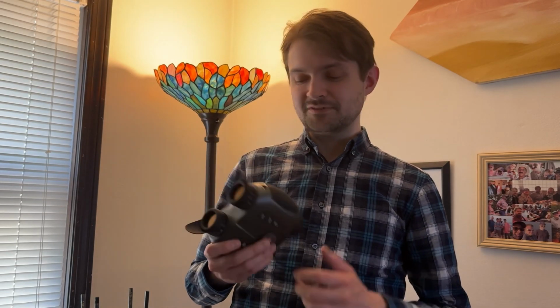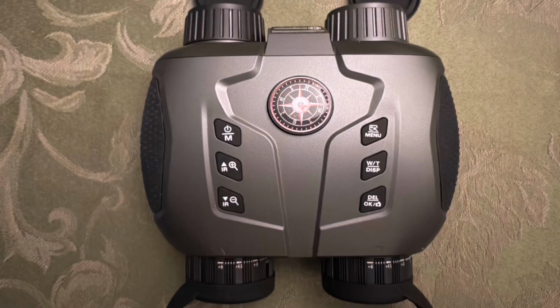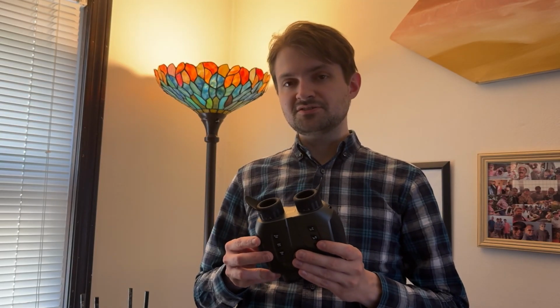And this one I actually liked. I found it a much better experience. It was roughly the same price, less than $10 more. You know, a lot of the things that we said about the previous model can be said about this, except I didn't have the same synchronization problems, nor did I have the same severe vertical misalignment problems that I had with the other one.